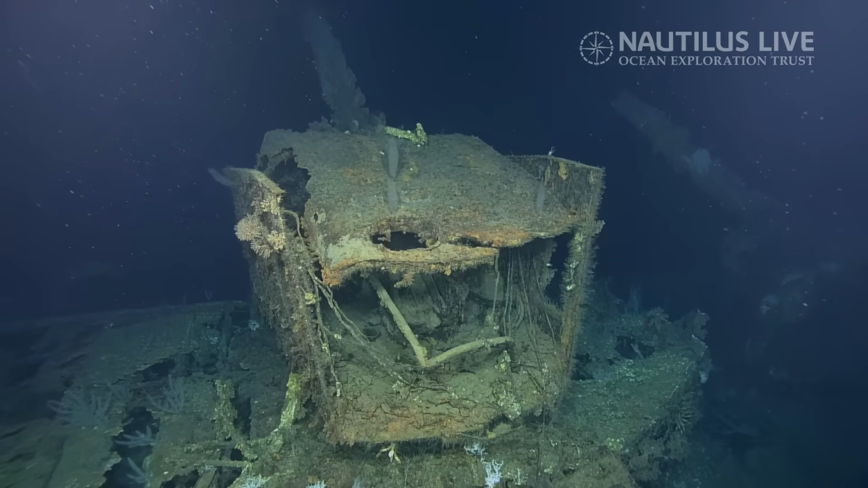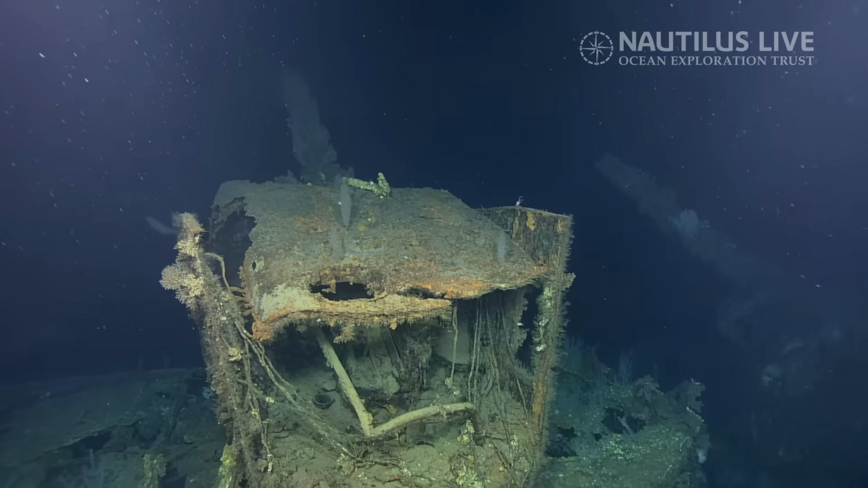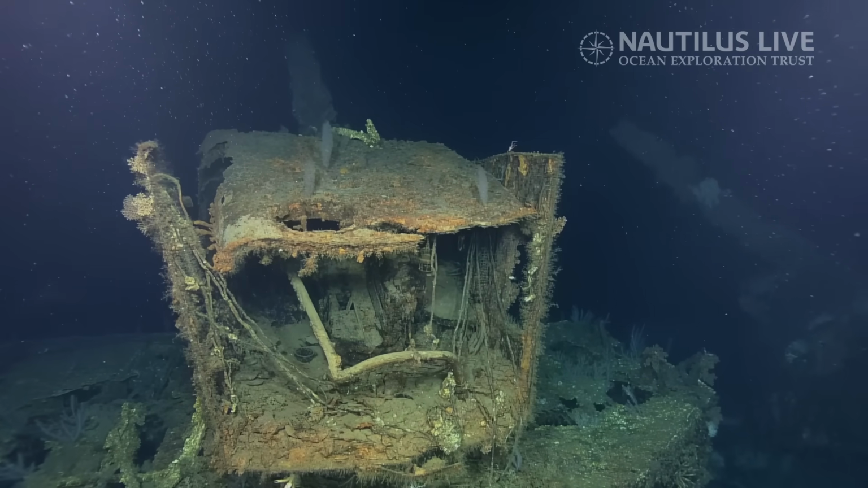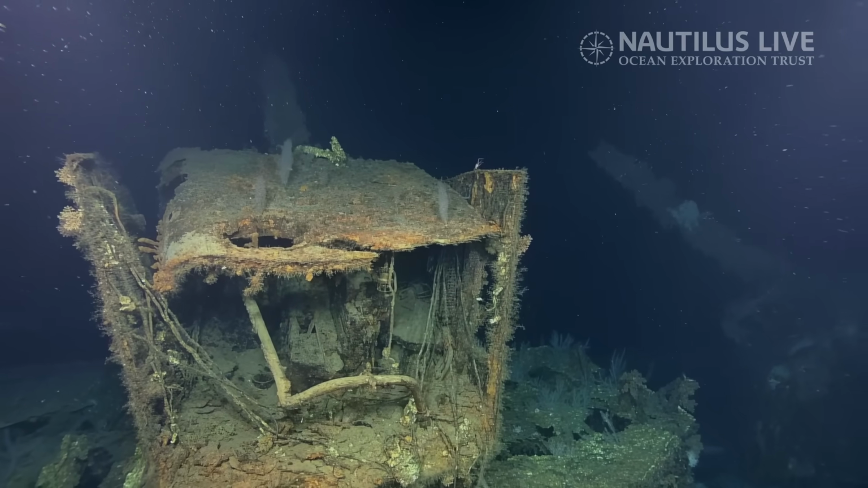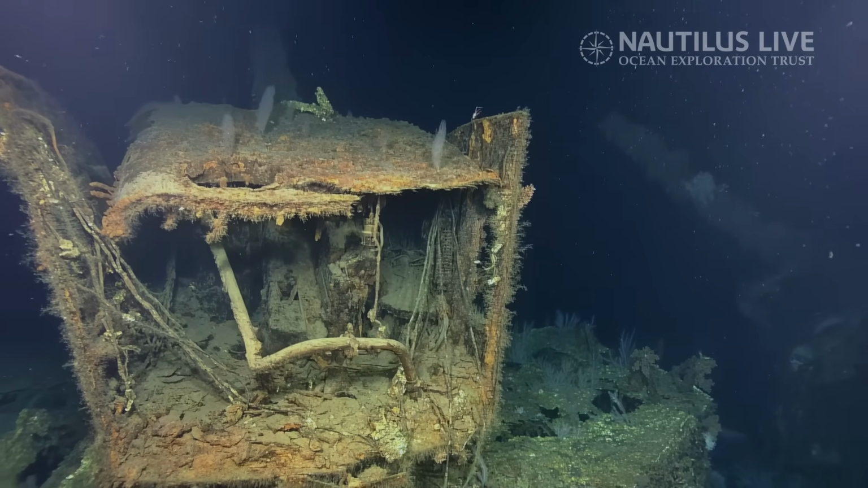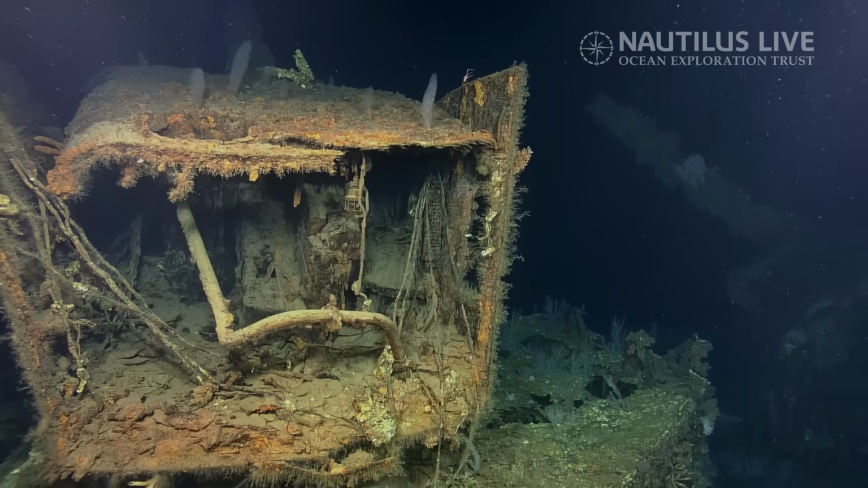So that's the turret itself. Boy, not much room in there, huh? Imagine being sealed up in that. Yeah, exactly. In combat and on the ship careening, maneuvering and all. And this being one of the prime targets of enemy fire. We need to remember when we're looking at a scene like this that this is in all likelihood where some sailors paid the ultimate sacrifice for their country.